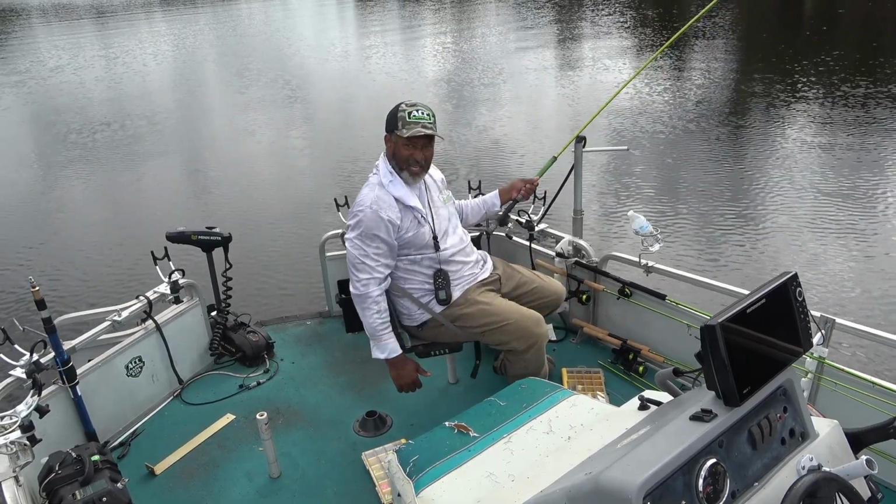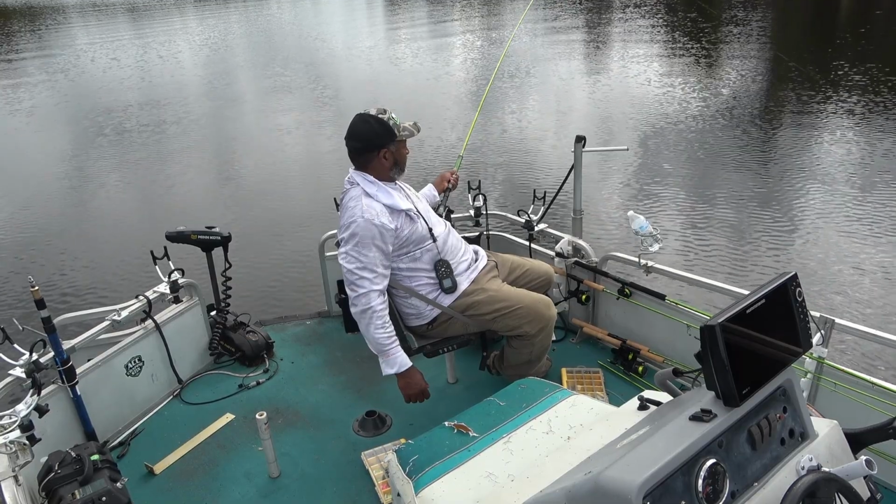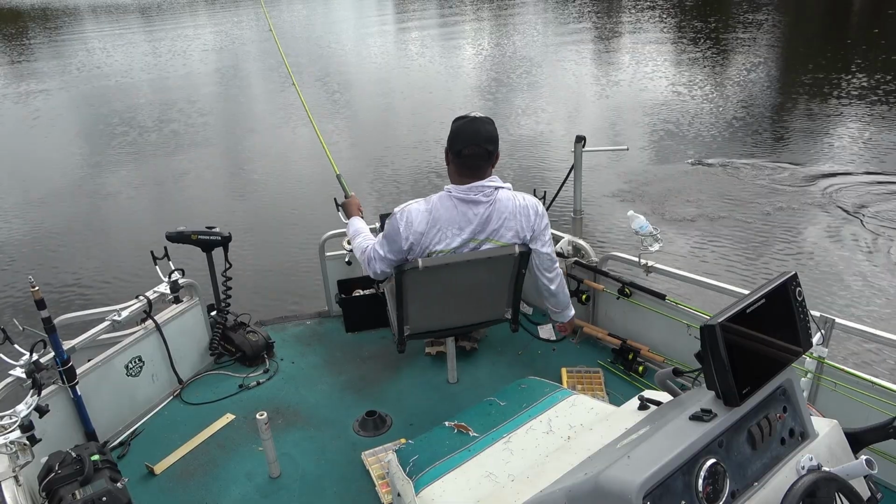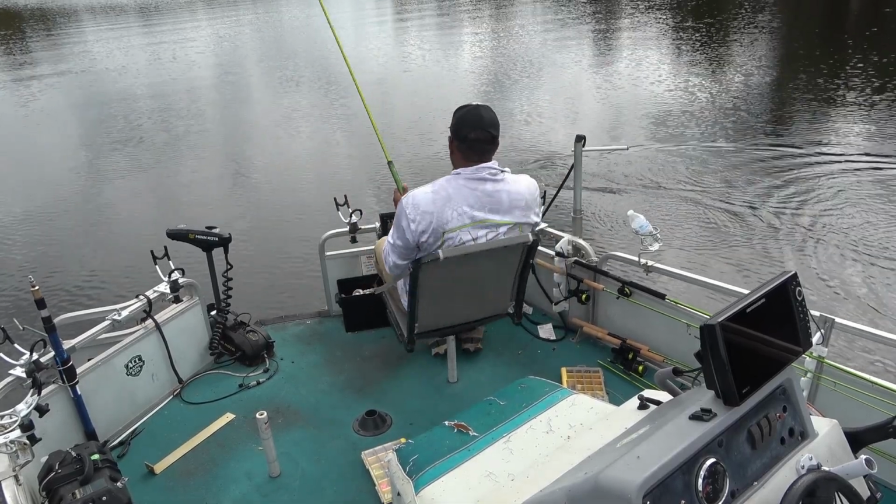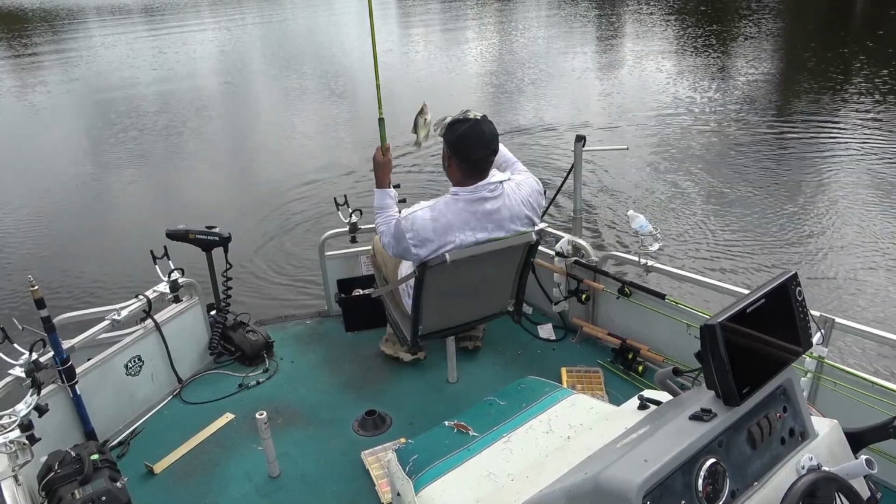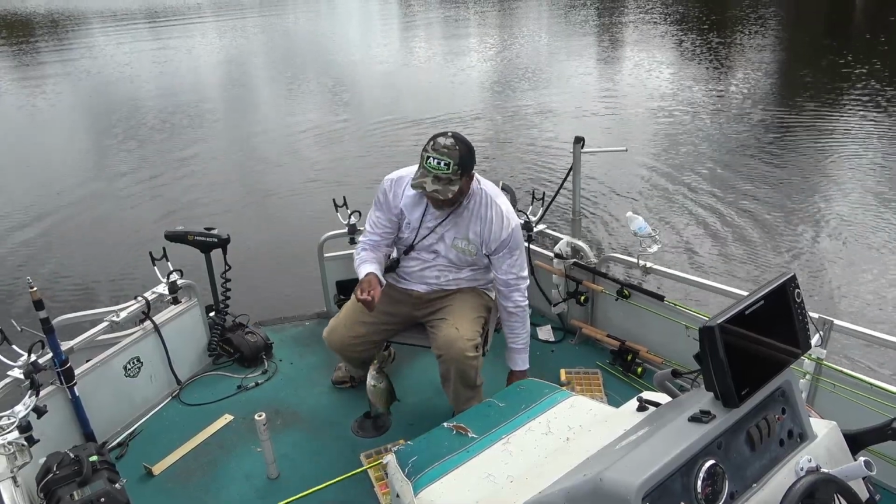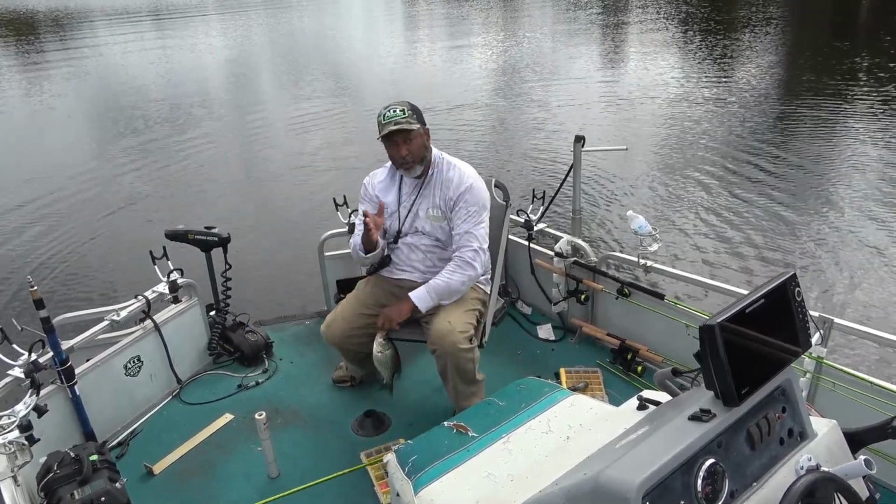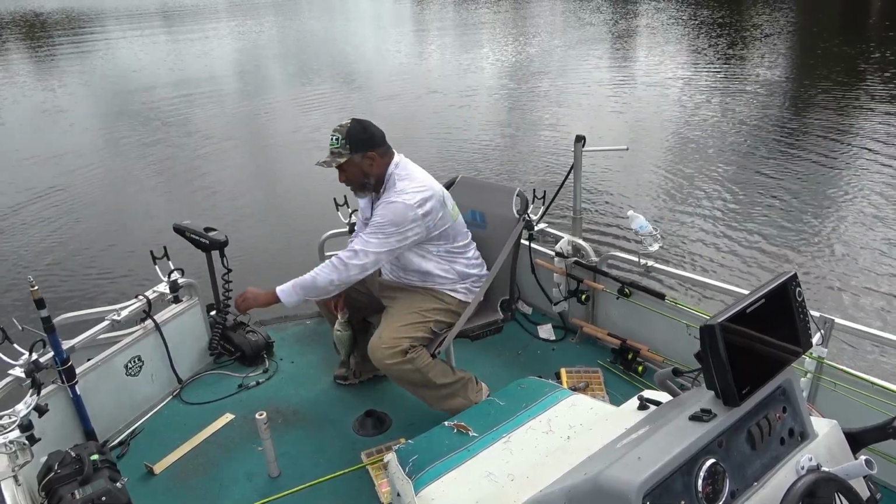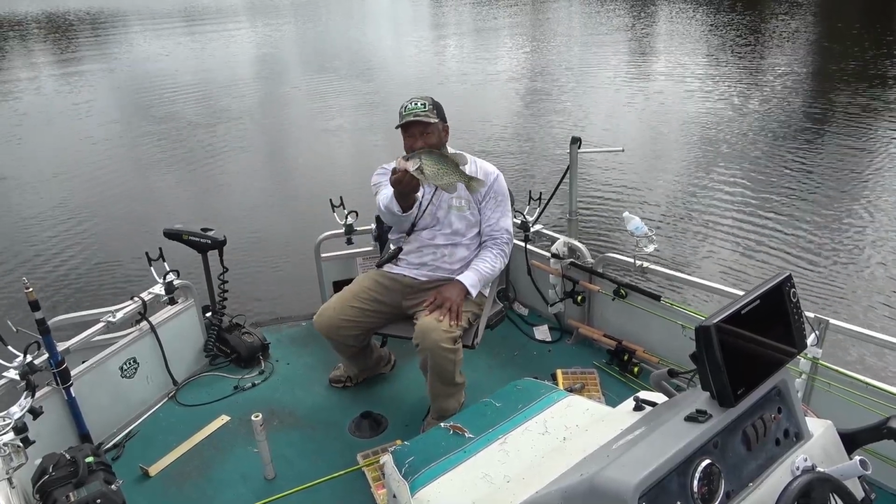Bingo. This is going to be a nice fish here, folks. Very nice fish. That's what I like about these ACC crappie sticks, guys. You can just go ahead and boat flip them. Don't have to waste your time with a net. Now, if I get a 2-pound plus fish, mind you, I'm going to go ahead and net that fish. But anything 2 pounds and below, you're going to get some air time. Nice fish.